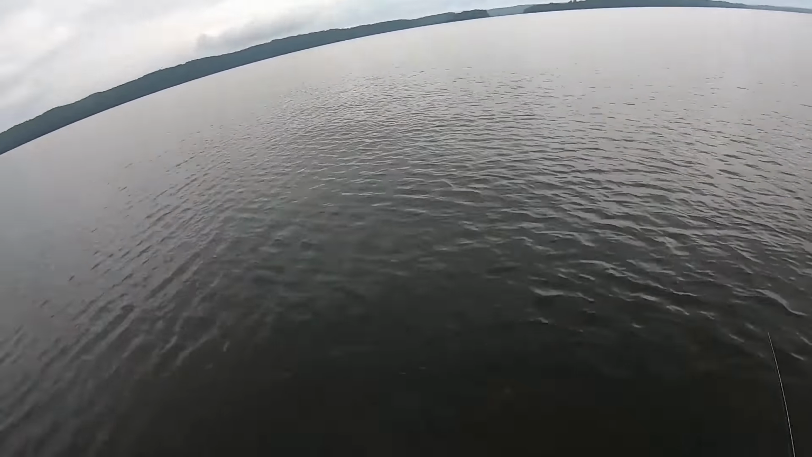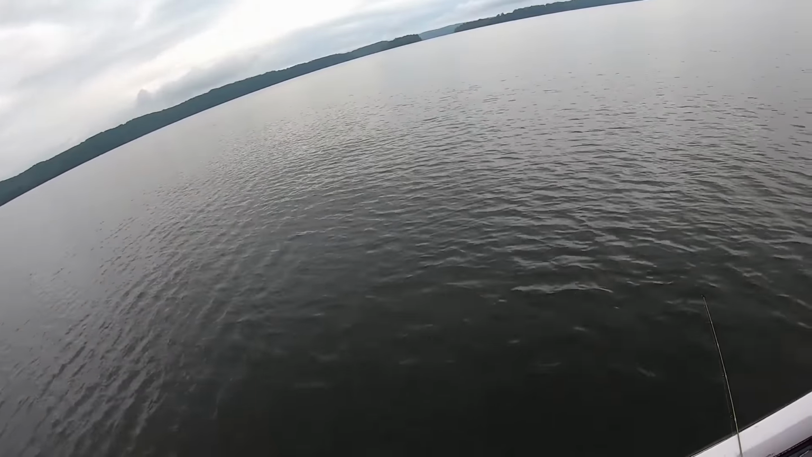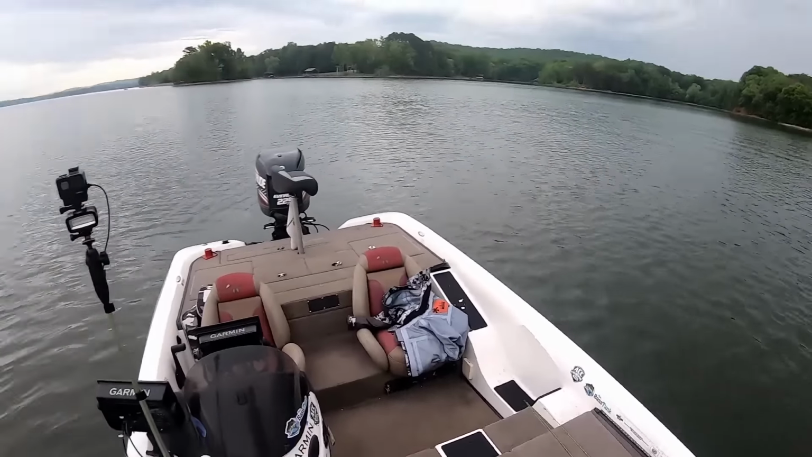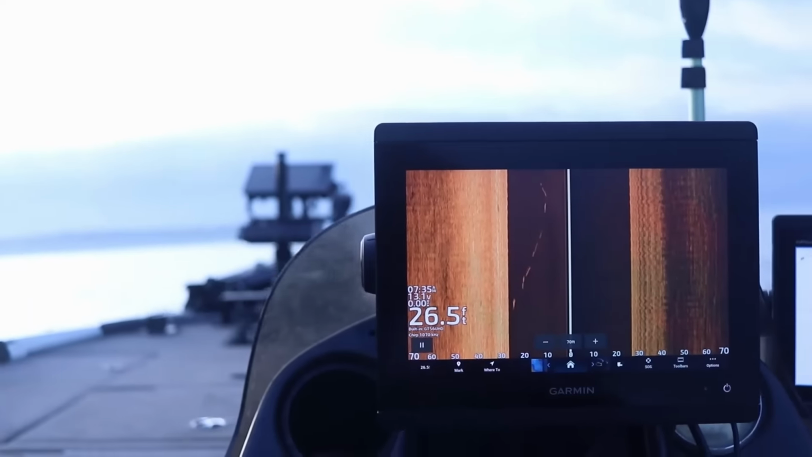Fortunately, I only have 2 spots. I got here and I got right over there. Looks like there's a boat over there. He's not quite where I was, but he's close. I don't know, I might just find a roamer in this cove. Maybe that big one's still down there, just hasn't bit yet.